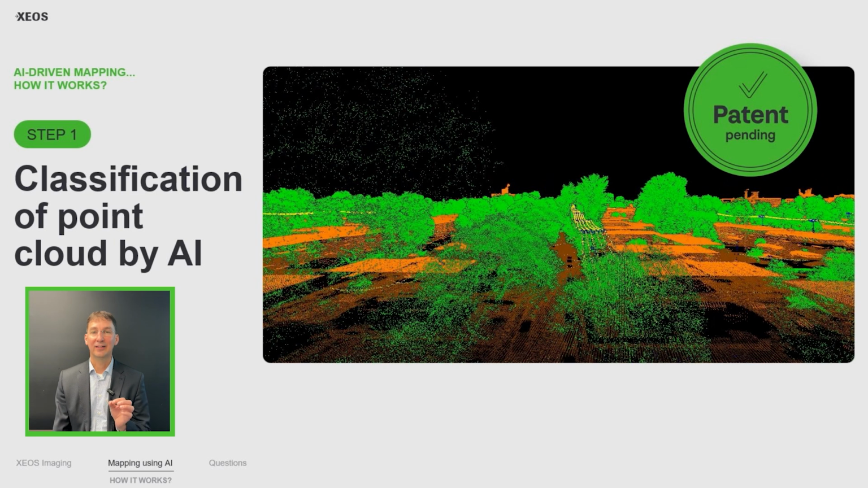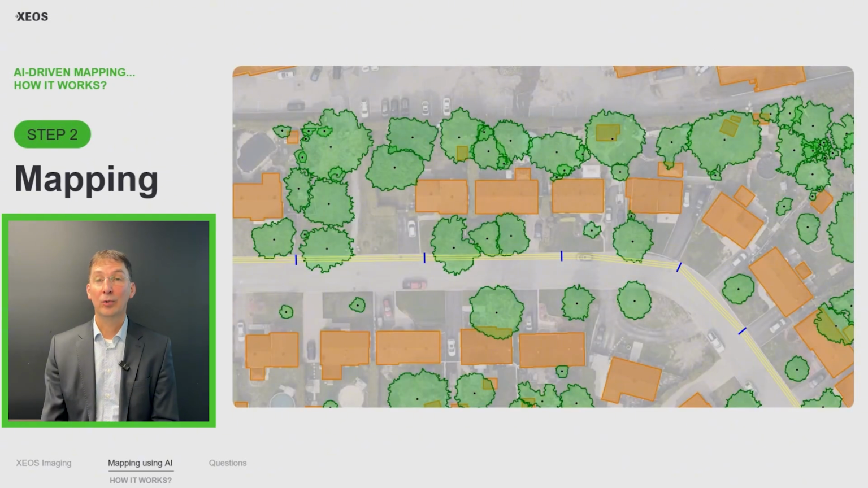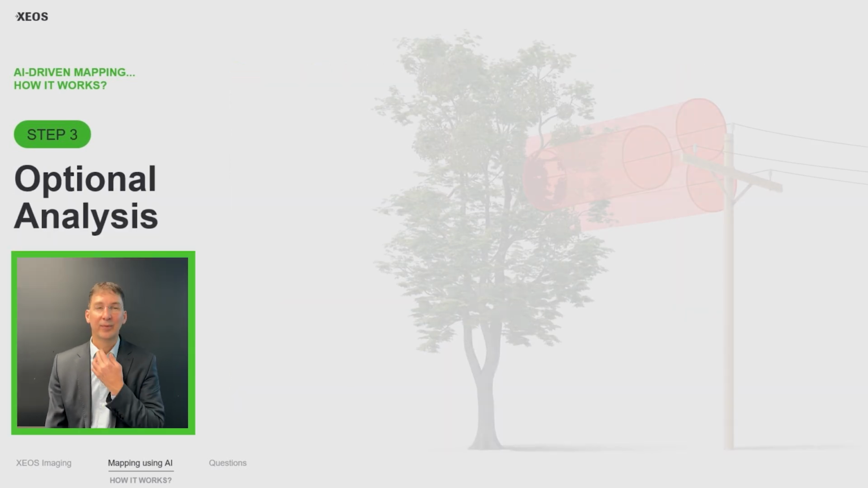So we can exactly say this point is a building, this point is vegetation, this point is a wire. The quality of the classification by artificial intelligence is so good that we can then just isolate each layer and map automatically each of these layers.